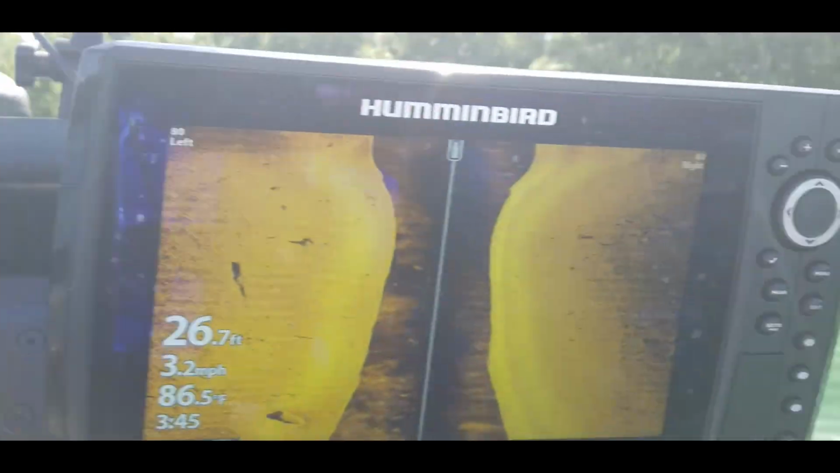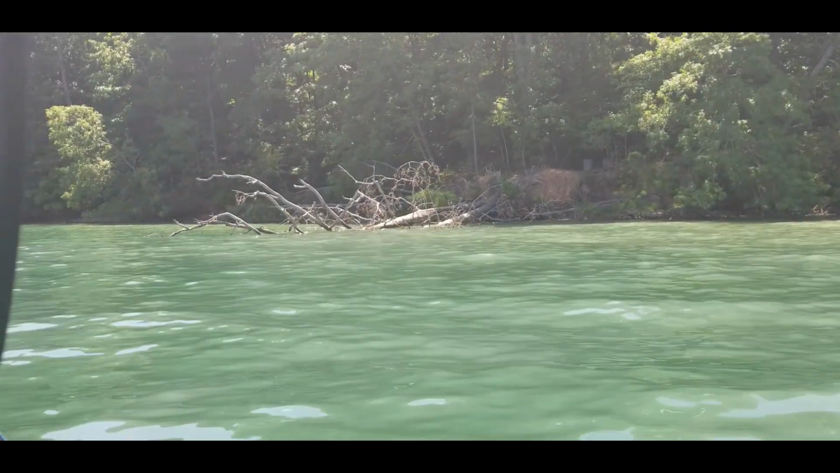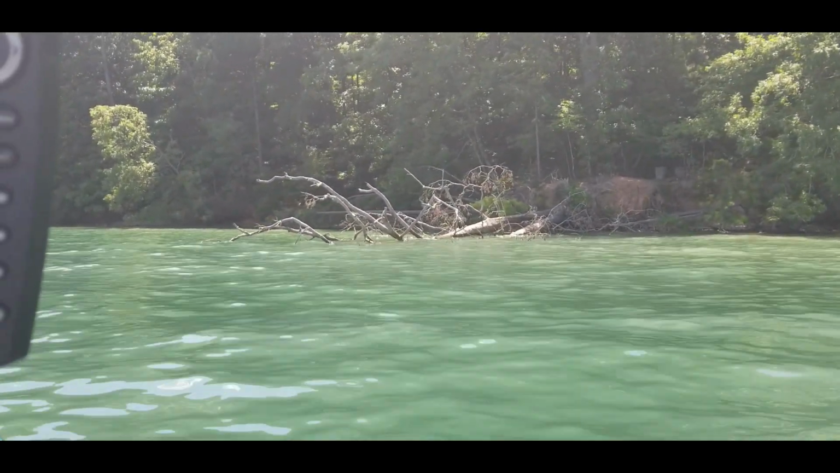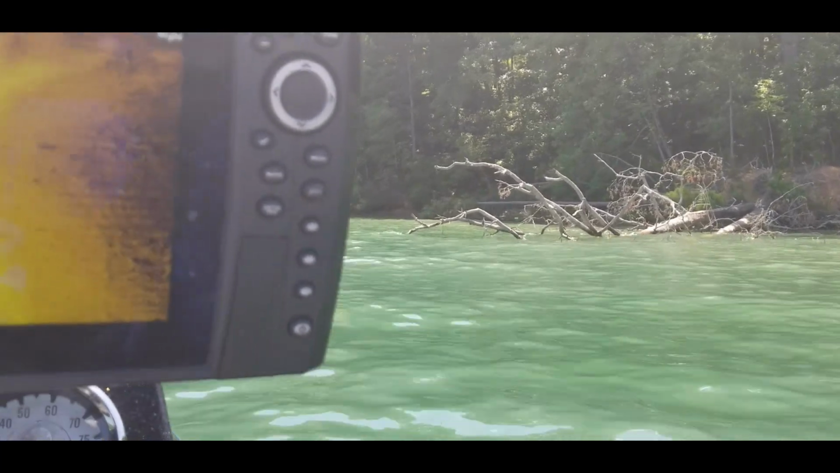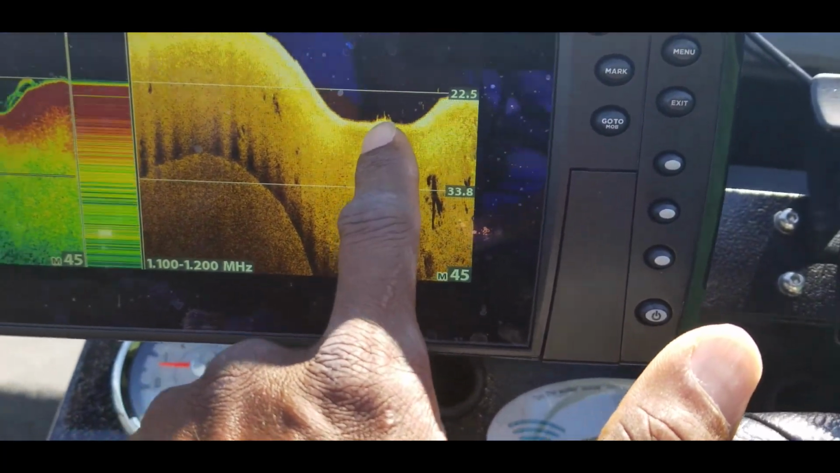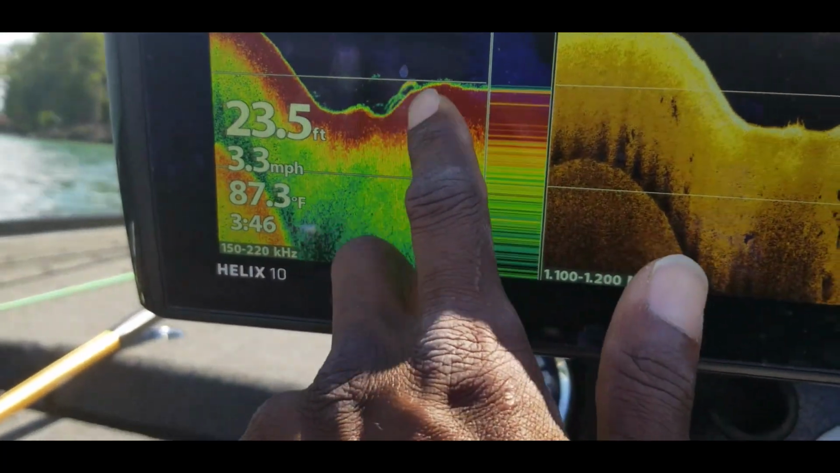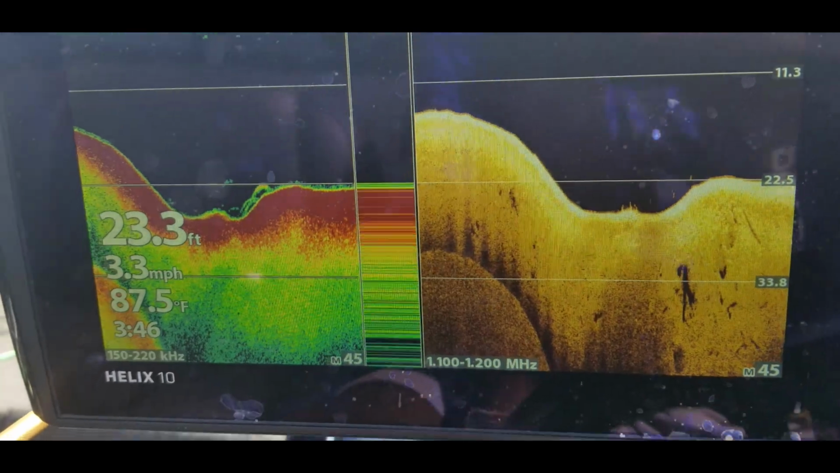All right. Now, I know some of you guys will love that right there. Look at that. That is a laydown that comes pretty much a nice distance out into the water. And look what we have here. We just came across this ditch, guys. Those fish right there. If I swung around, I bet I could catch some of those fish right there, guys.